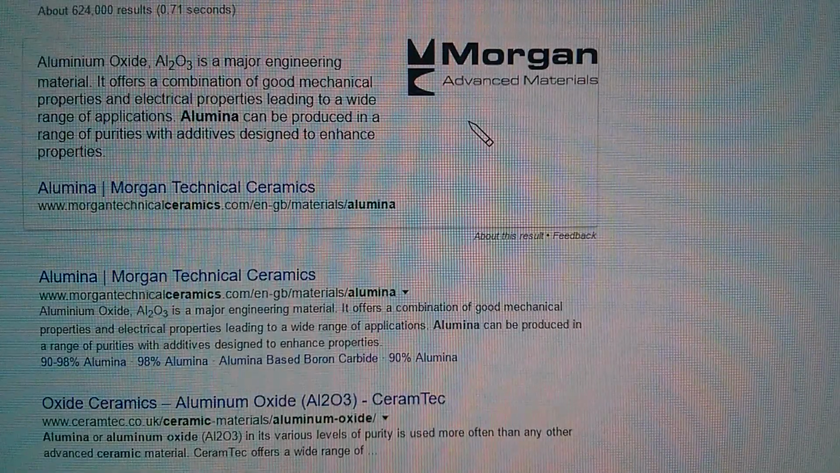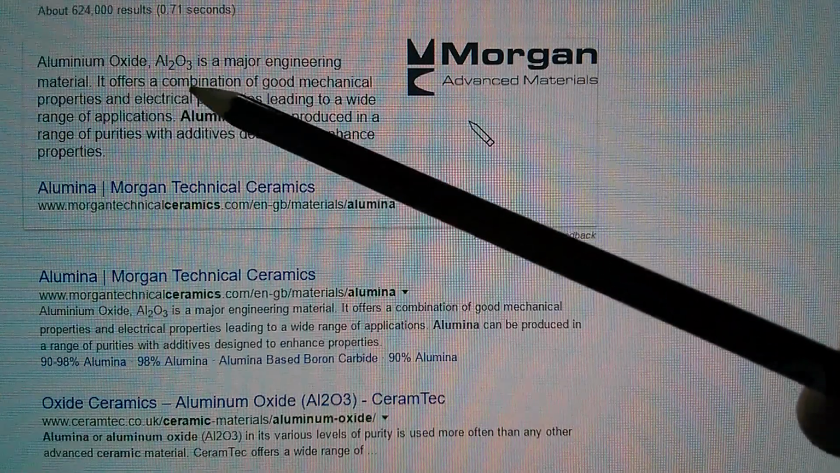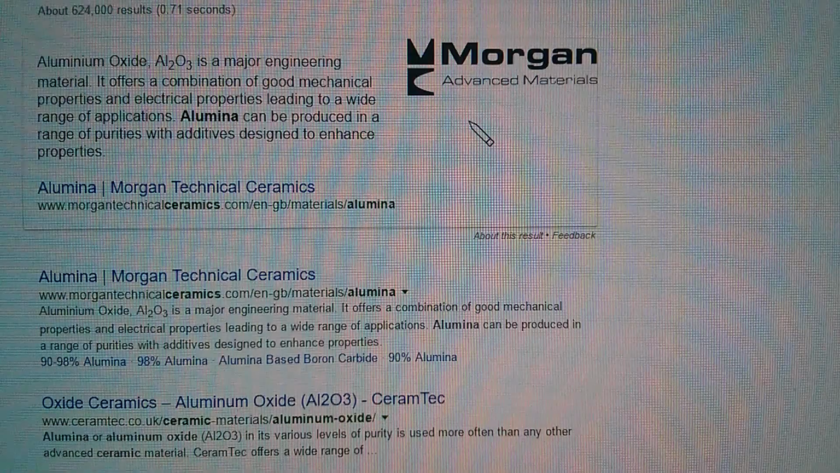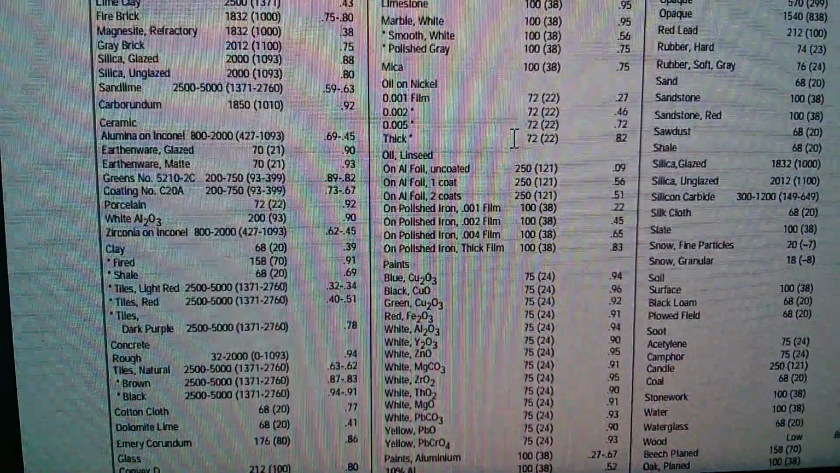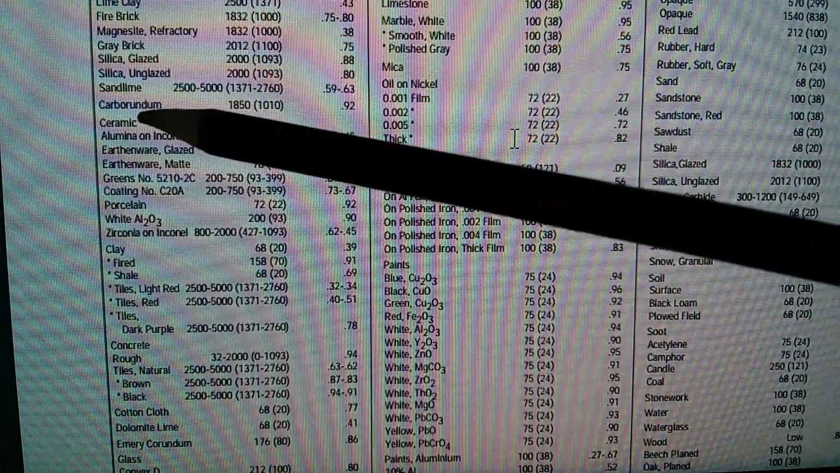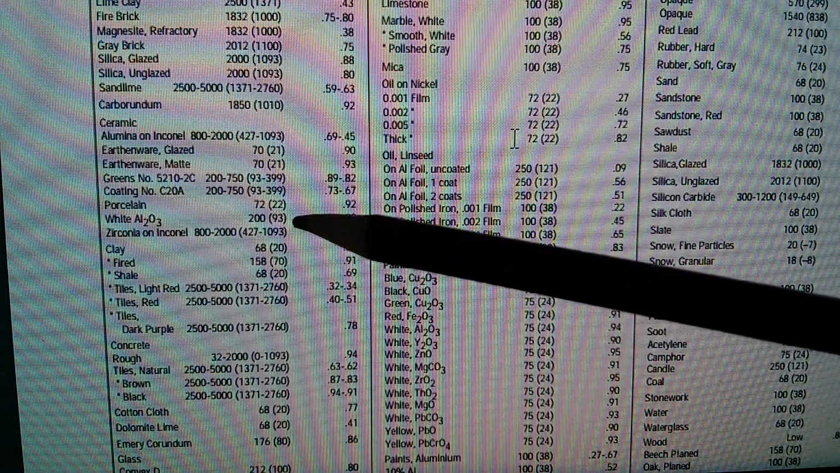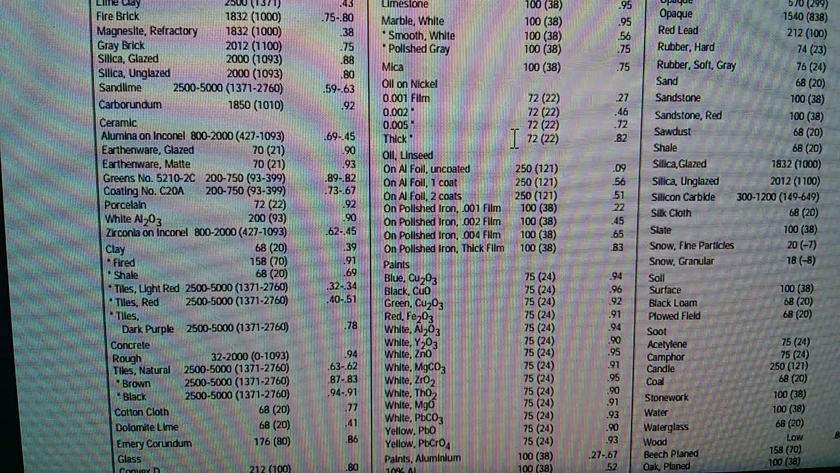Right, I've typed in alumina ceramic and that would appear to be aluminium oxide, Al2O3, so now I need the emissivity of Al2O3. Well, now I'm looking at a table of emissivity values and I've got ceramic here, white Al2O3, but this is quoting it at 200 Fahrenheit, 93 degrees Celsius, and it's 0.90.